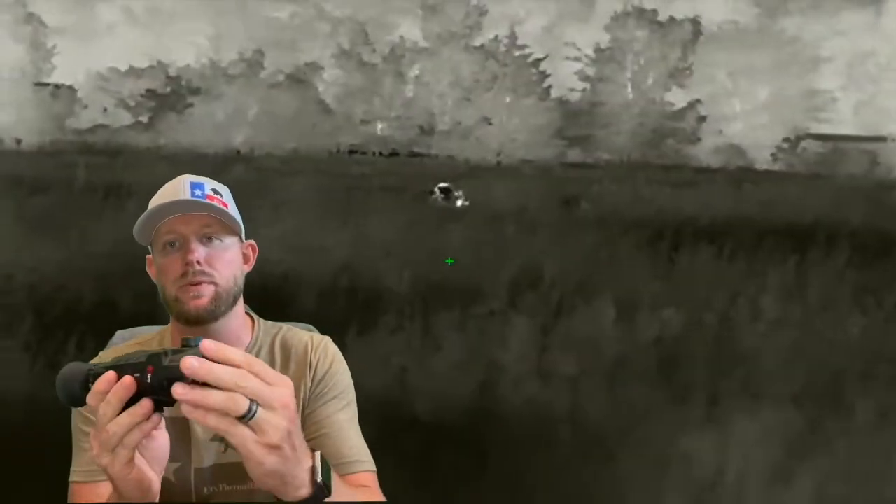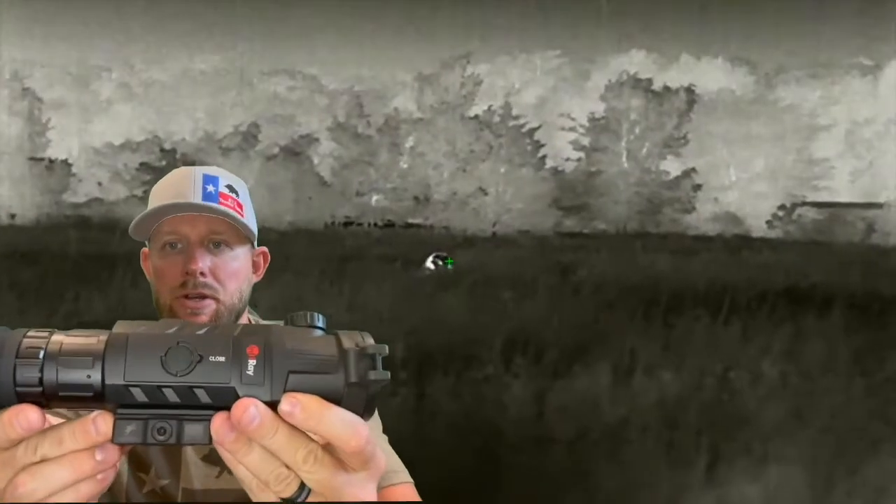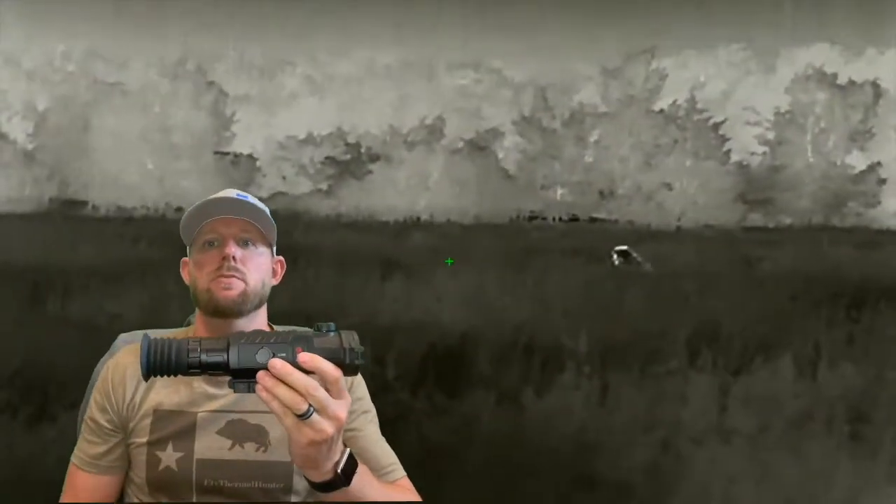It's got a really nice protective objective lens cap. Also comes with a really great mount. Comes with an American Defense QD mount. Zoom in on that so you can see that. These are great mounts, really reliable for when you take them off and put them back on the scope. They hold zero really well.